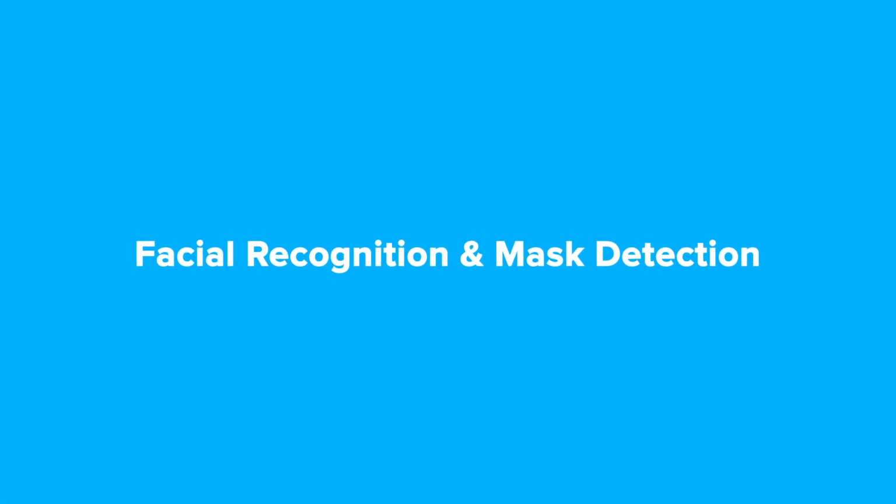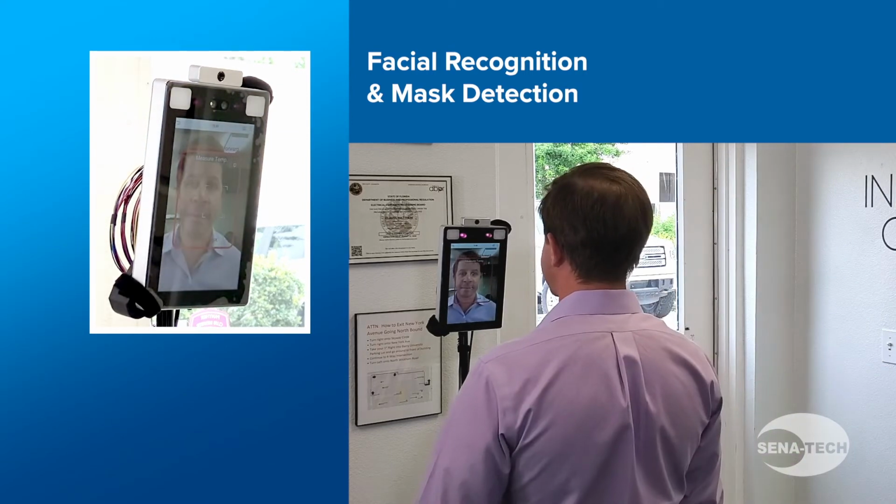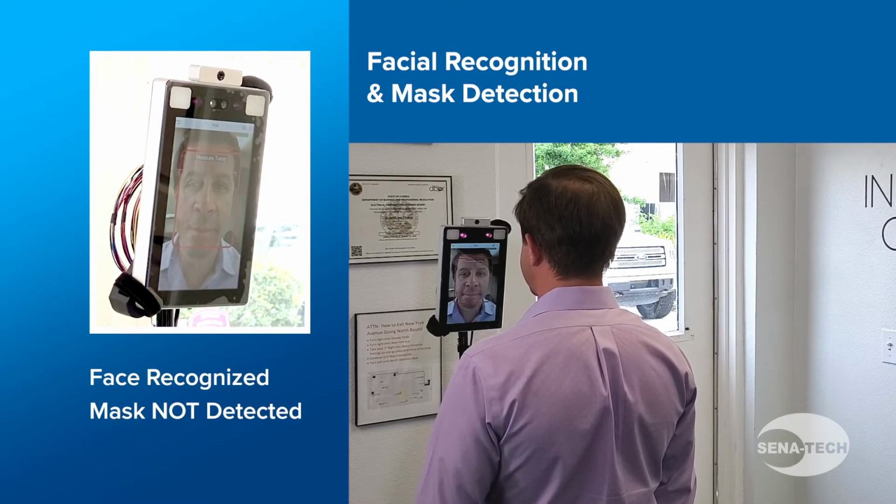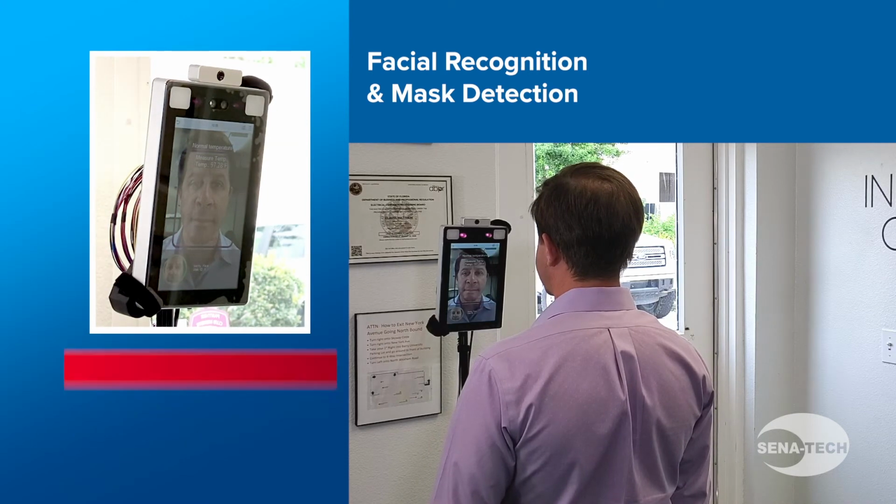The next scenario will show what happens when a person is not wearing a mask. Their face is recognized, the system detects that the person is not wearing a mask, and therefore access is denied.